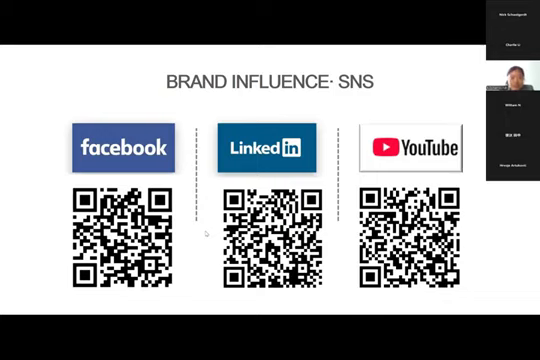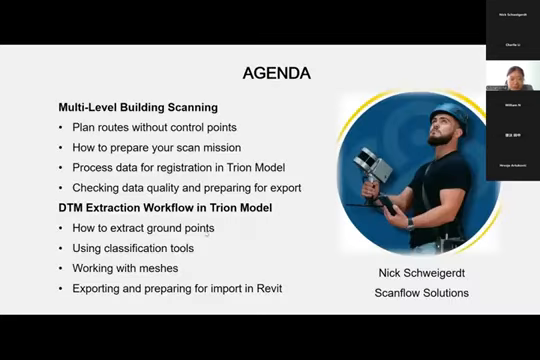Okay, so today we are very thrilled to have Nick from Scanflow Solutions. He's a pioneer in large-scale industry digitalization. And in the next about 40 minutes, he will share how he used the P1 to cover the whole workflow to scan a multi-floor building, from how to prepare to how to check the data quality.